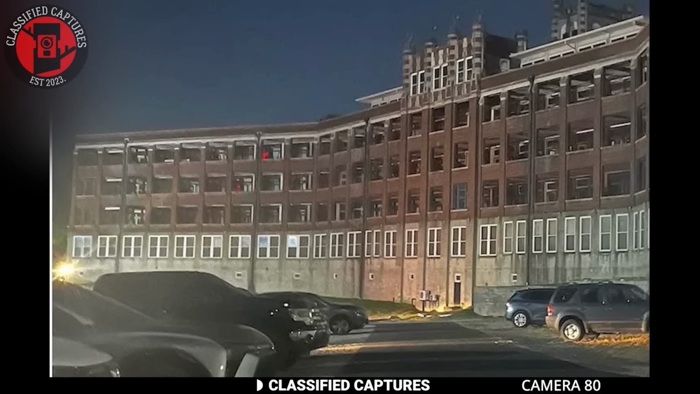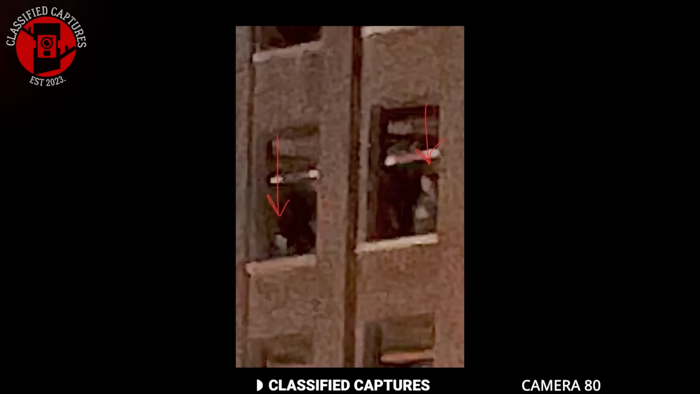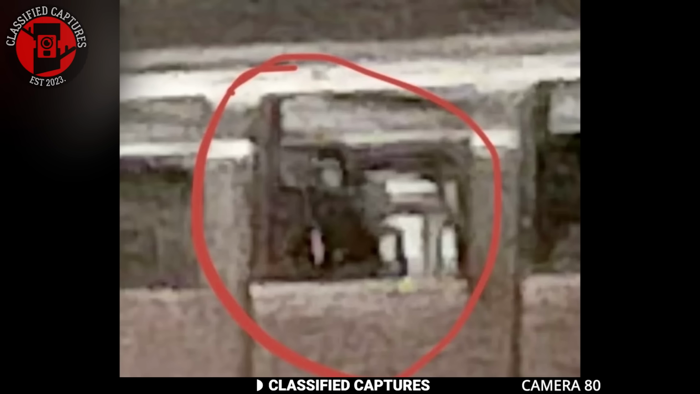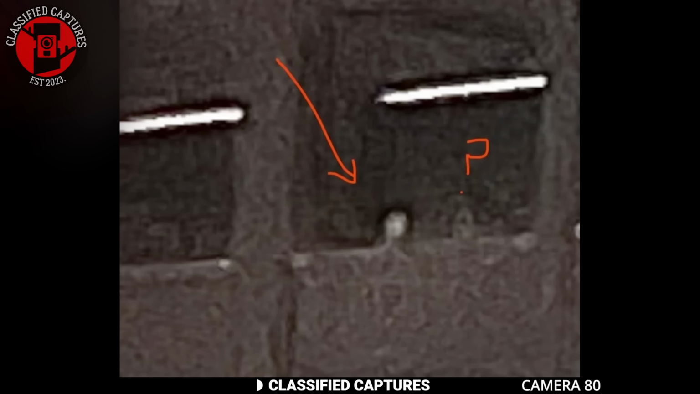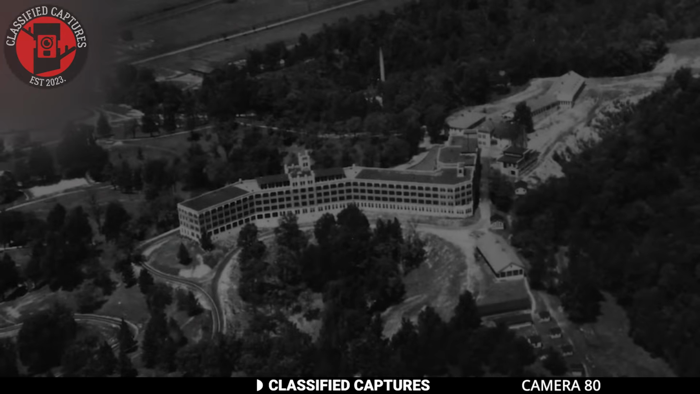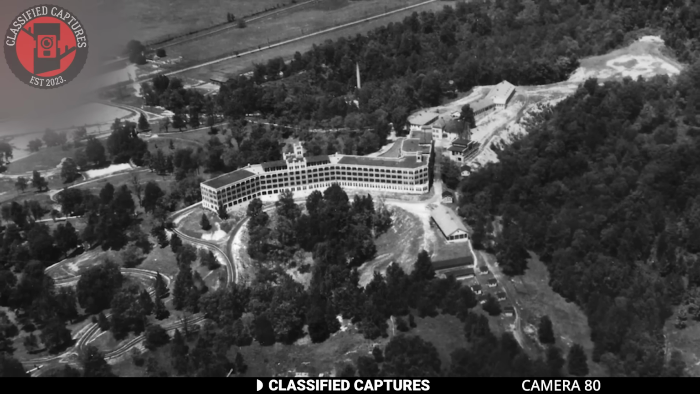Take a good look at this photograph. Do you see the individual standing in the window? They're a mix of children and adults. I know what you're probably thinking. Why am I showing you images of individuals in their apartment building or hospital? And you wouldn't be wrong for thinking that, but you aren't right either.